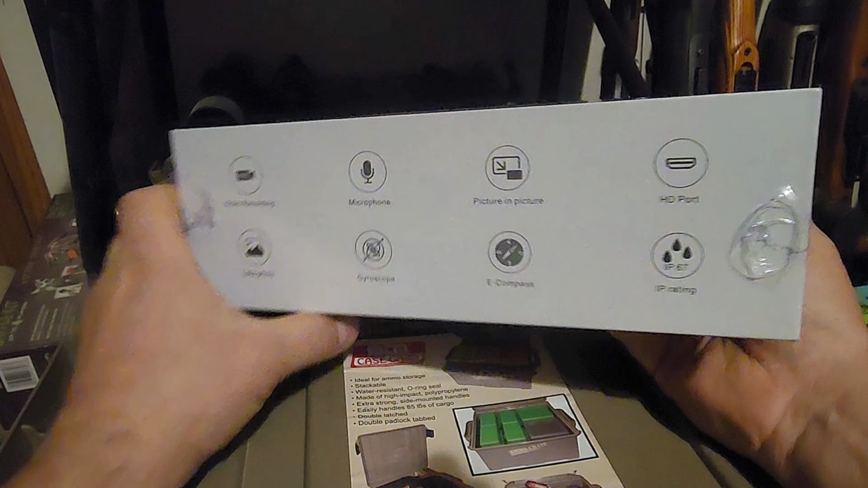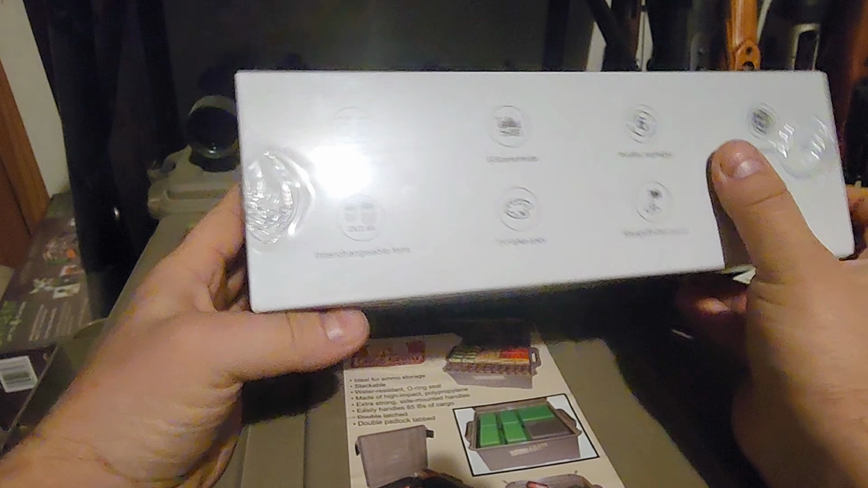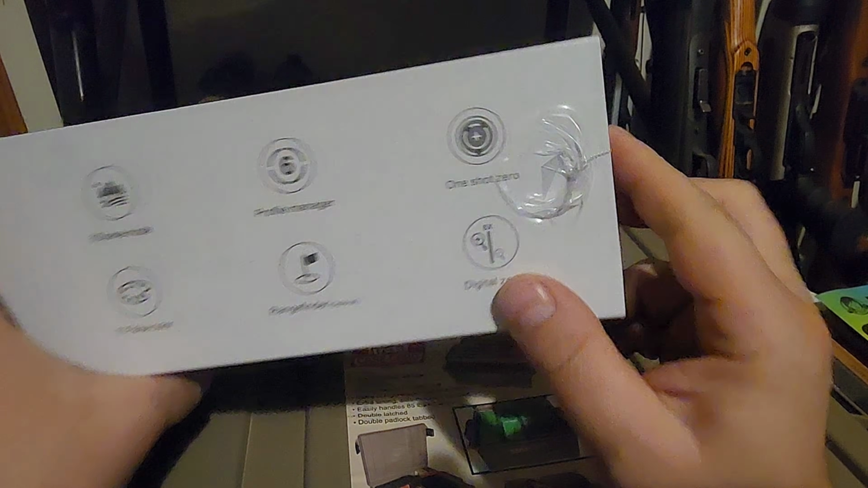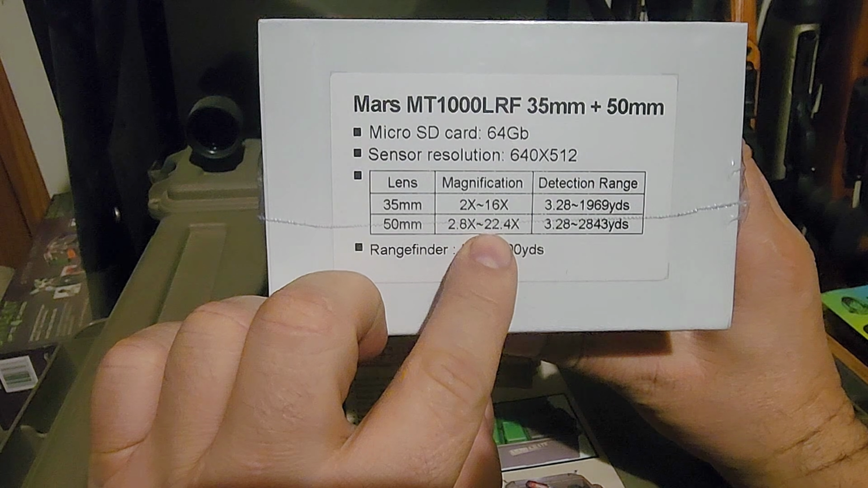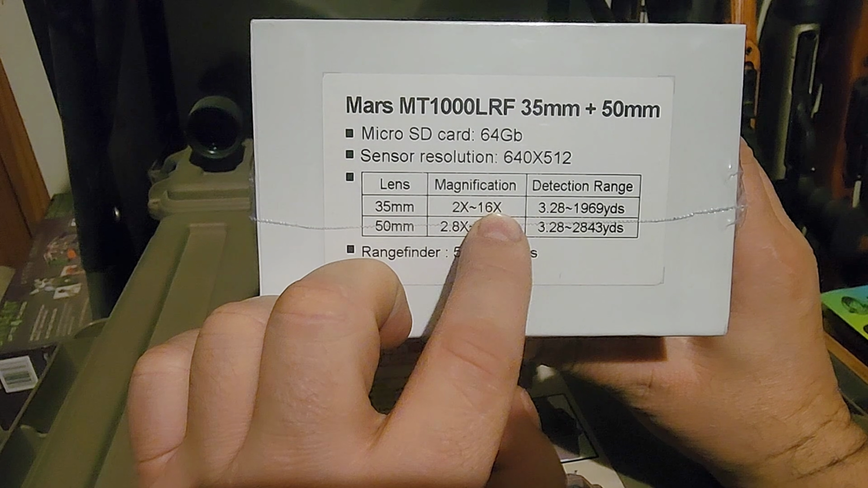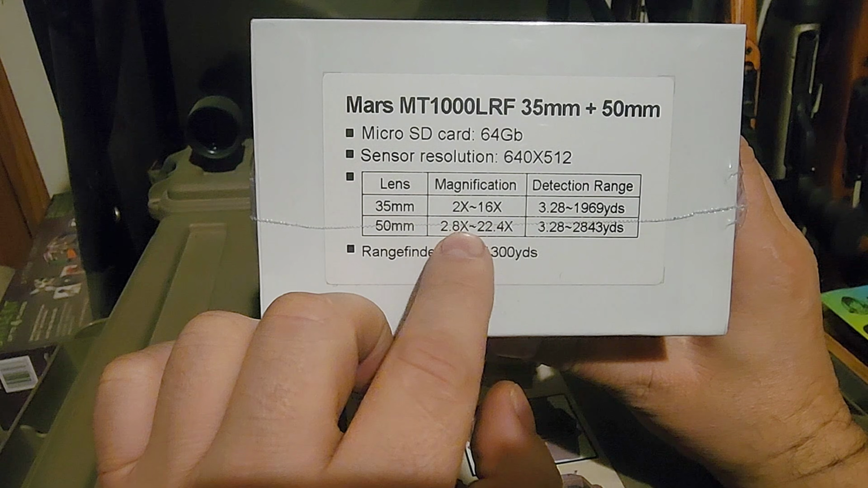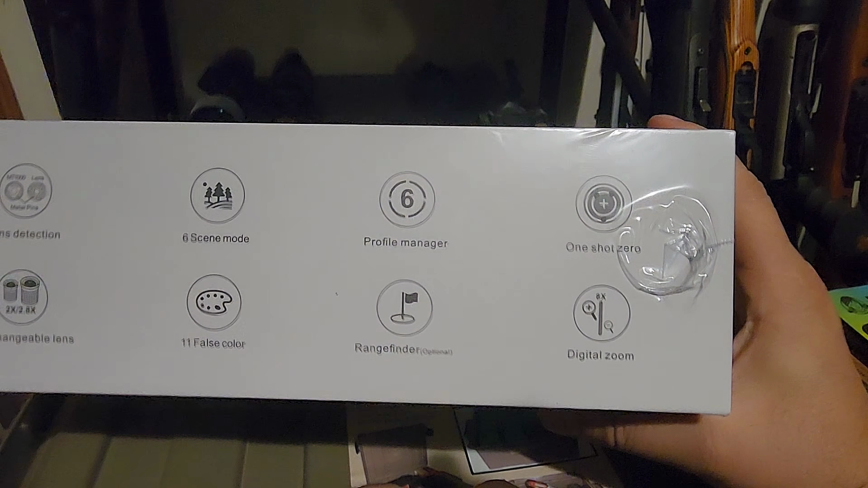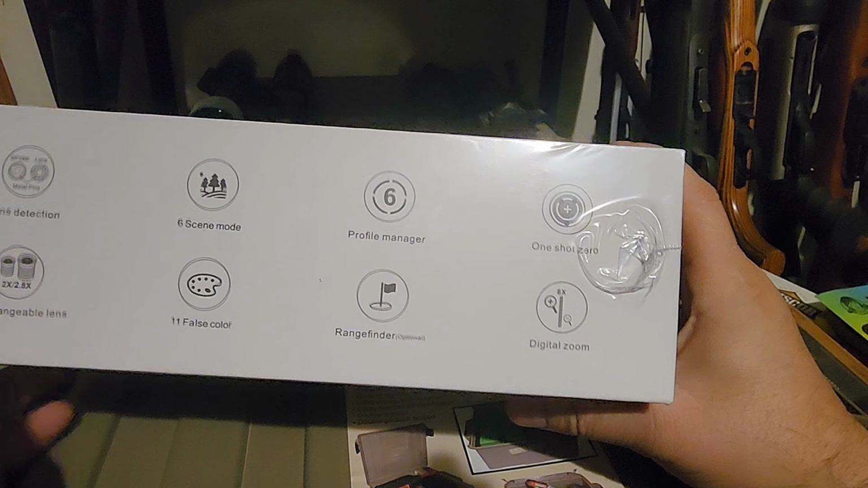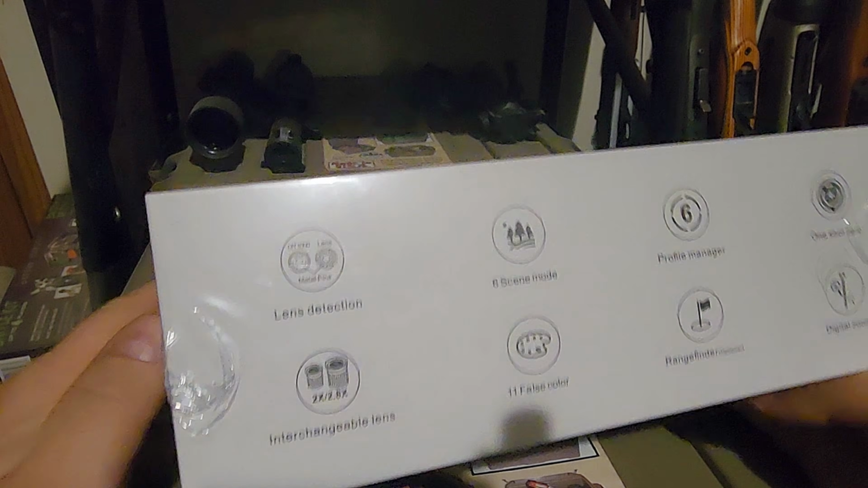We got the rangefinder, and we have the two different lenses here. So you're going to see that it says 1:8 magnification on the digital zoom there. Okay, but in actuality that is up to 22x zoom. So with the 35 millimeter lens, you're getting 2 to 16x, and then with the 50 millimeter, you're getting 2.8 to 22.4x. So don't get that confused. The digital zoom there is not the true magnification level. It's just basically how many settings in the digital zoom you got there to click through.